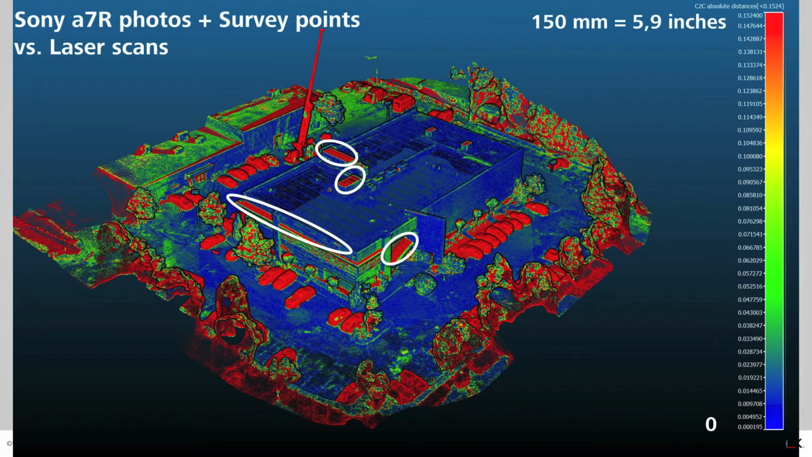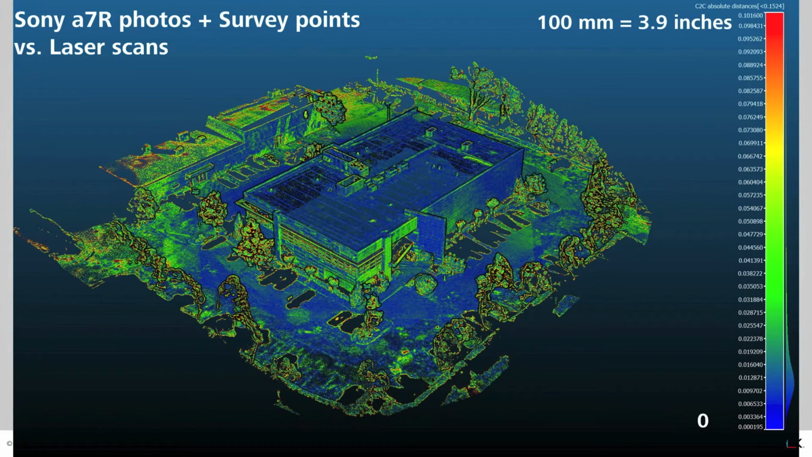What we really wanted to do was compare only the surfaces that were captured with both techniques. So we've thrown out all the points that were over 4 inches of error. The cars are thrown out and the tops are thrown out since they weren't captured with the LiDAR.